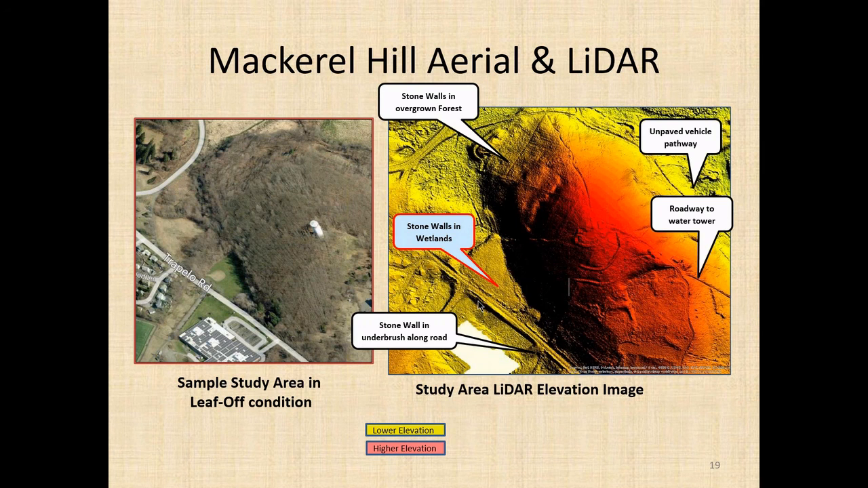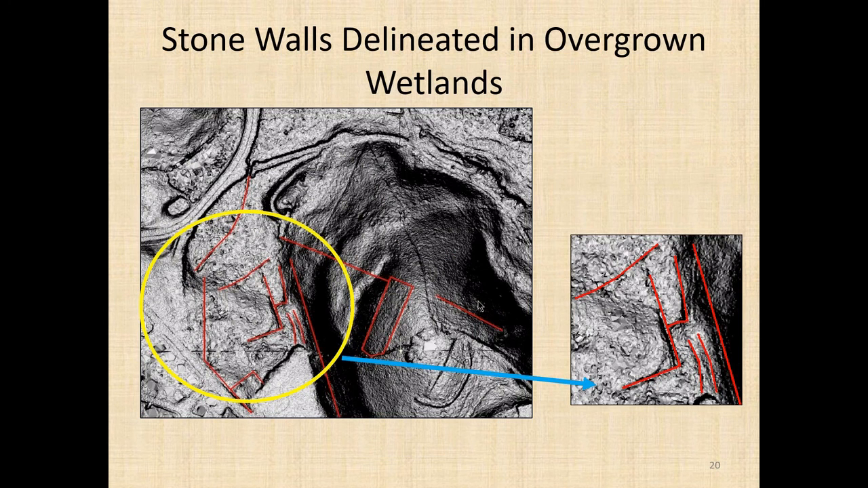And in this case, the town had such an interest in stone walls that they actually commissioned a surveyor through contract to map stone walls in the area. And this was one of them. It's called Mackerel Hill because nearby was a large stream and open area that in colonial times was an area where the mackerel migrated upstream. And it was a great collection point. And so both the Native Americans and later the colonists collected the mackerel and dried them on the hillside, and hence its name. But when I looked at the LIDAR, I saw something that the surveyors did not pick up.